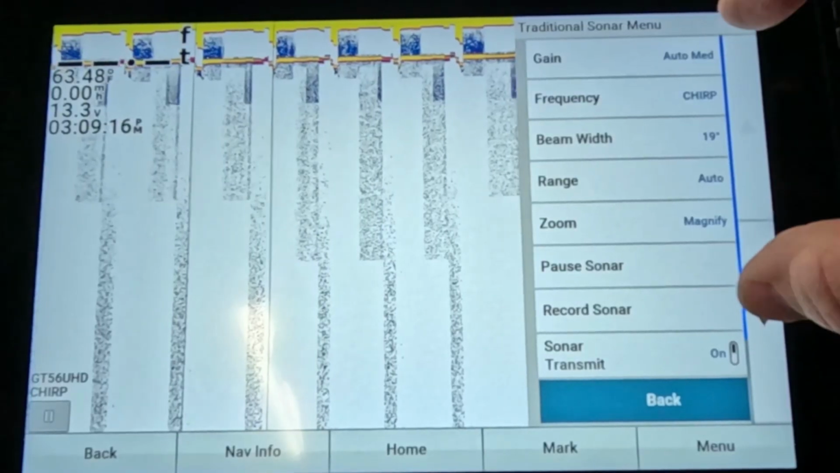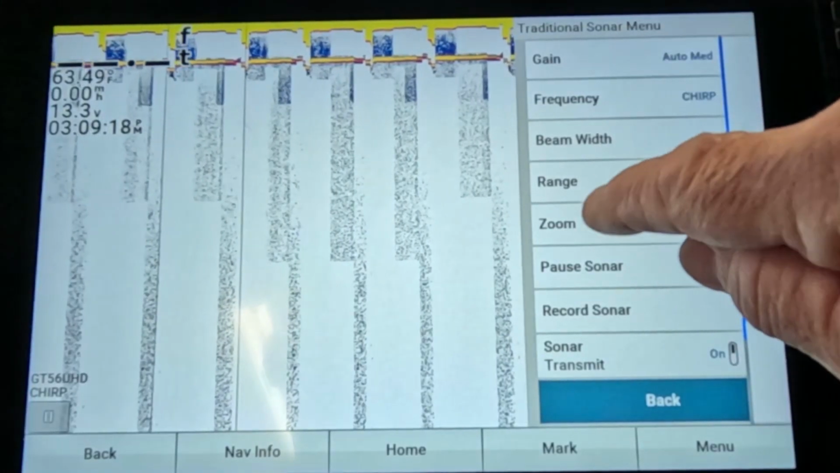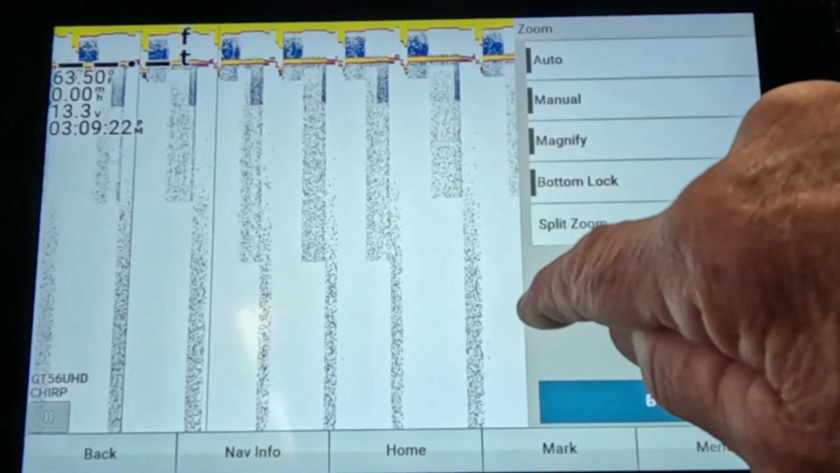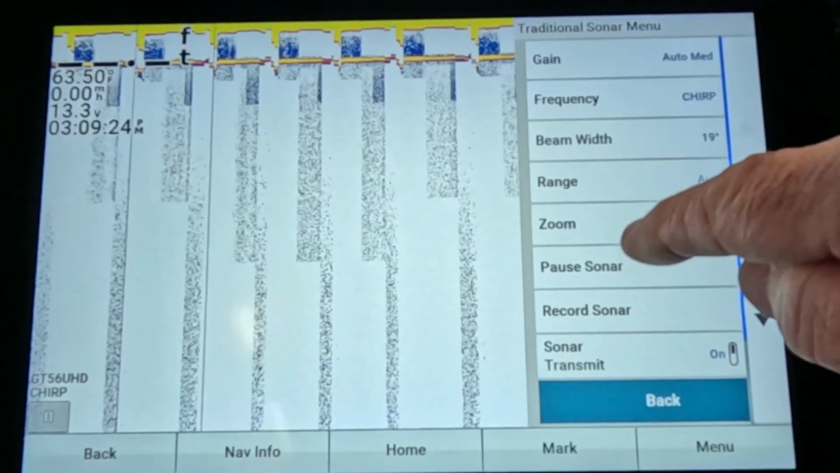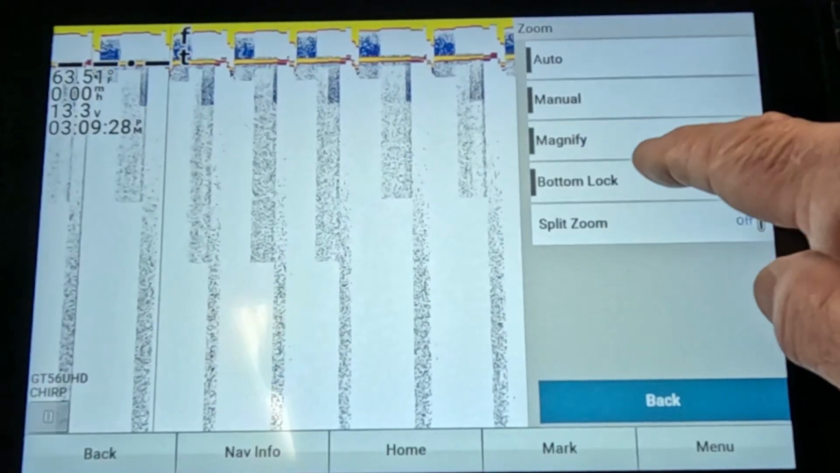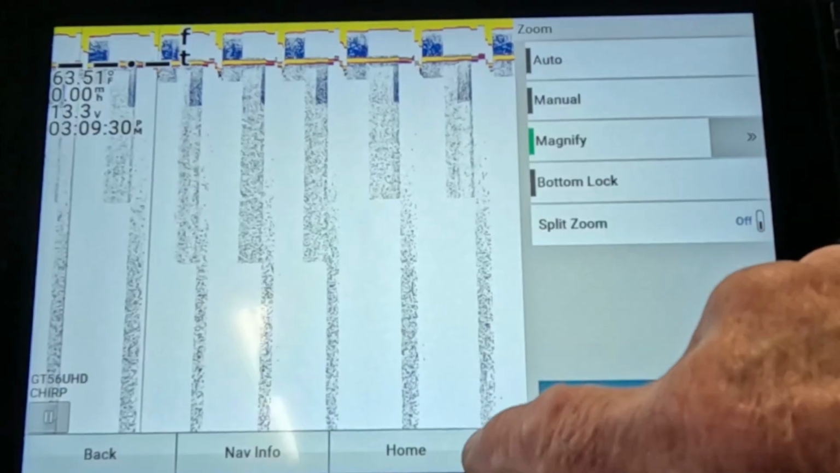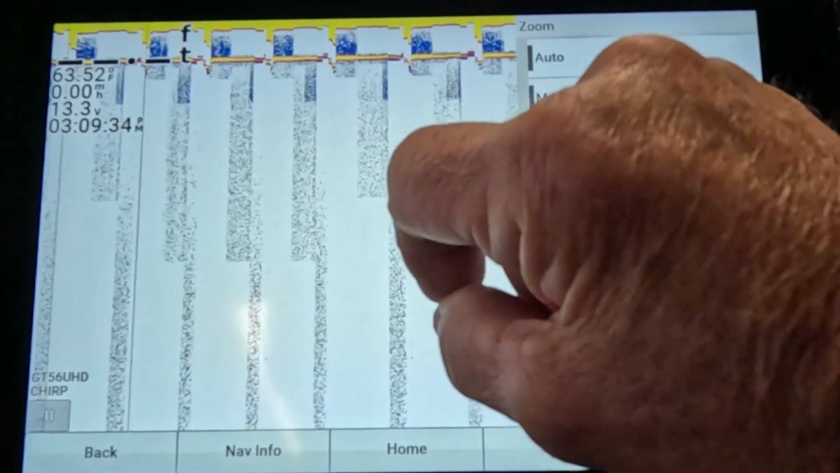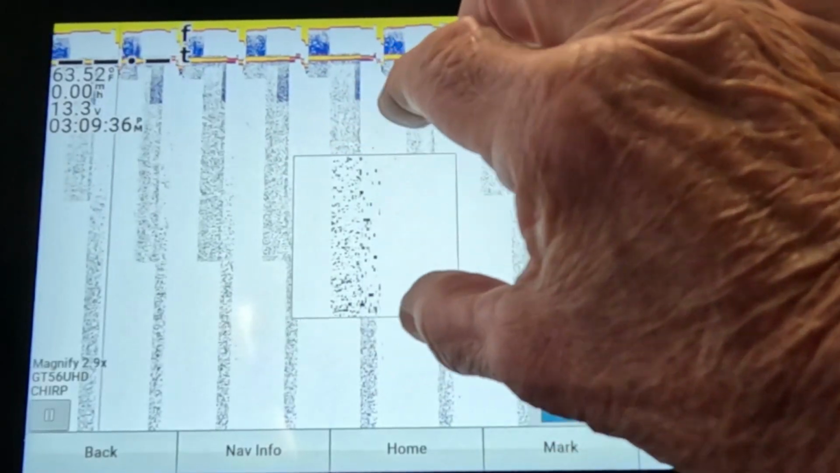Here everything is pretty much set the way you would want it, except for zoom. It's right out of the box. Zoom is turned off, so it'll say no zoom. So press the zoom button, press magnify. Now what that does, that lets you open up a box or a magnification, but you just pinch this little spot on there like this right here.